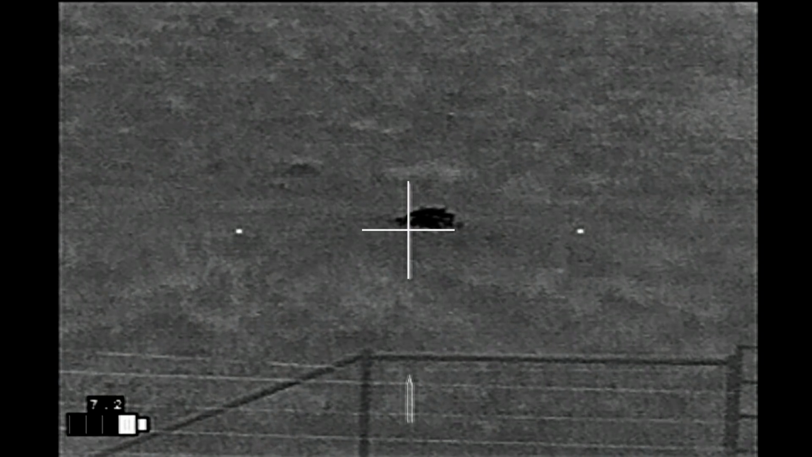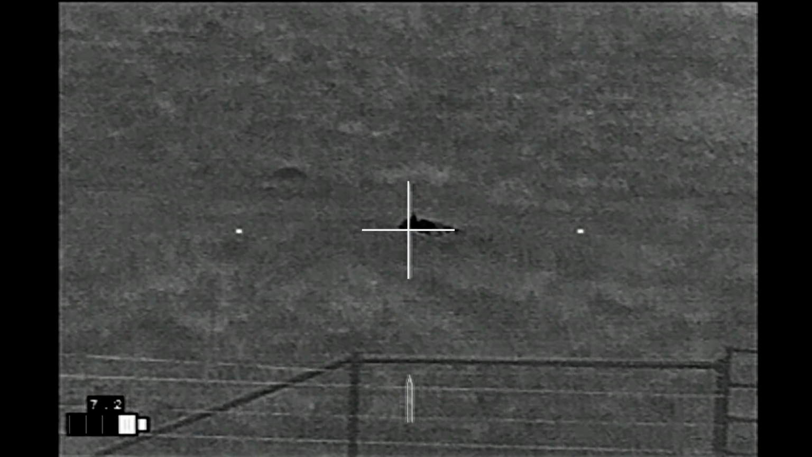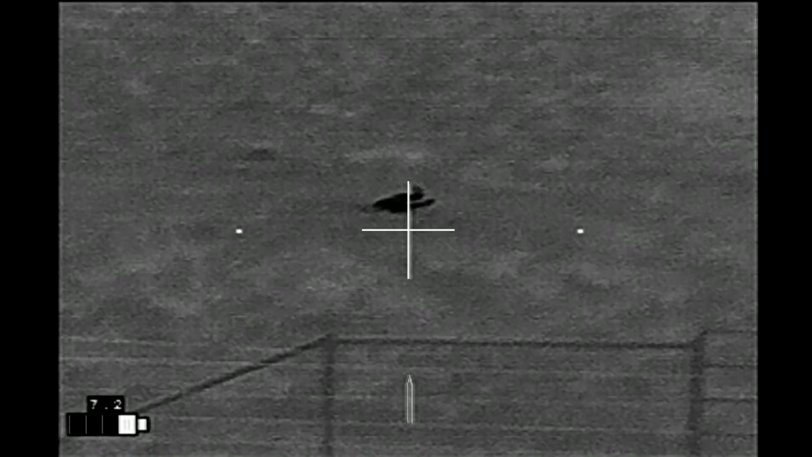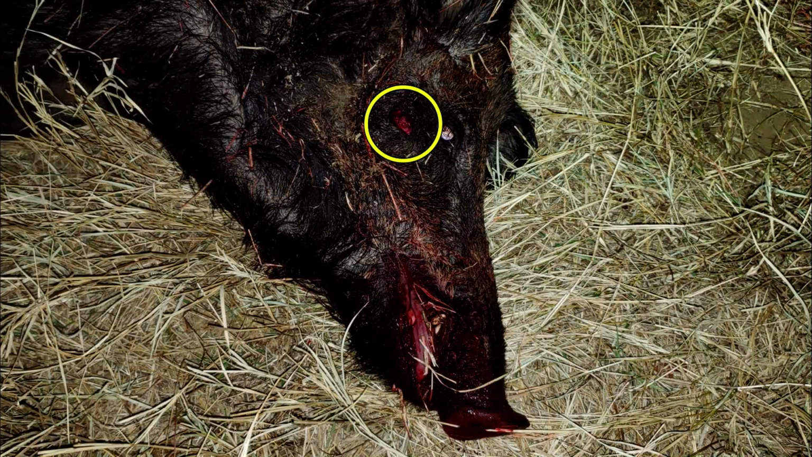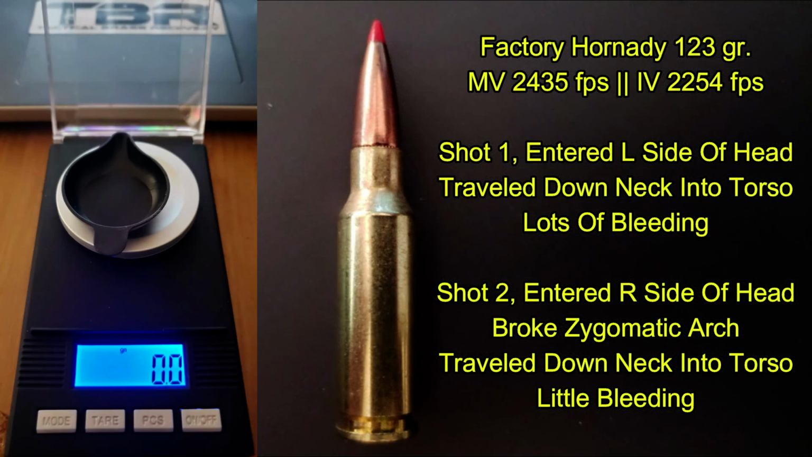As the hog has been moving around for too long, it's going to get a follow-up shot right here. It's hard to tell where I am aiming, but that's actually, again, on the skull. And it impacts the opposite side of the skull, just under the eye, breaking the zygomatic arch, and then going down into the neck. And if you look closely, you'll notice there's not a lot of blood around this wound. I suspect that is because the hog is largely bled out by this point. No doubt the first shot was lethal, dropping the hog in place and causing extensive bleeding, and the second shot just simply rendered the hog unconscious and finished it off.